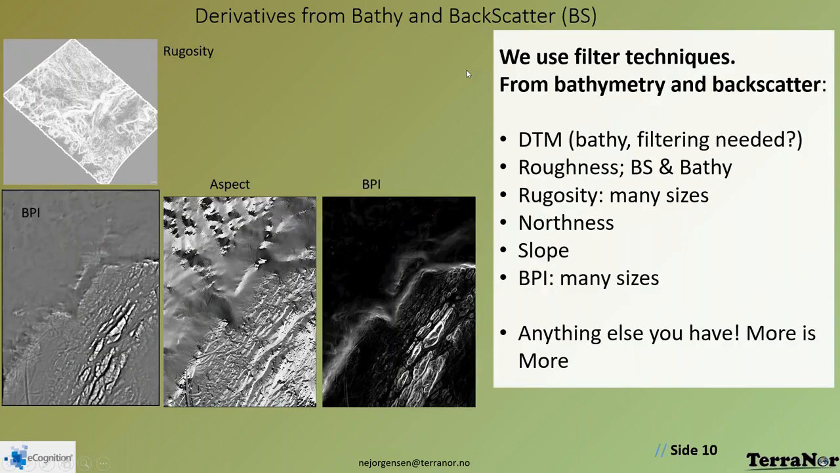For the data sets we get, backscatter and bathymetry, we can use them directly, but sometimes it's good to create some extra derivatives we can use for the processing. We've got something called rugosity, which is the horizontal area divided by the terrain area.